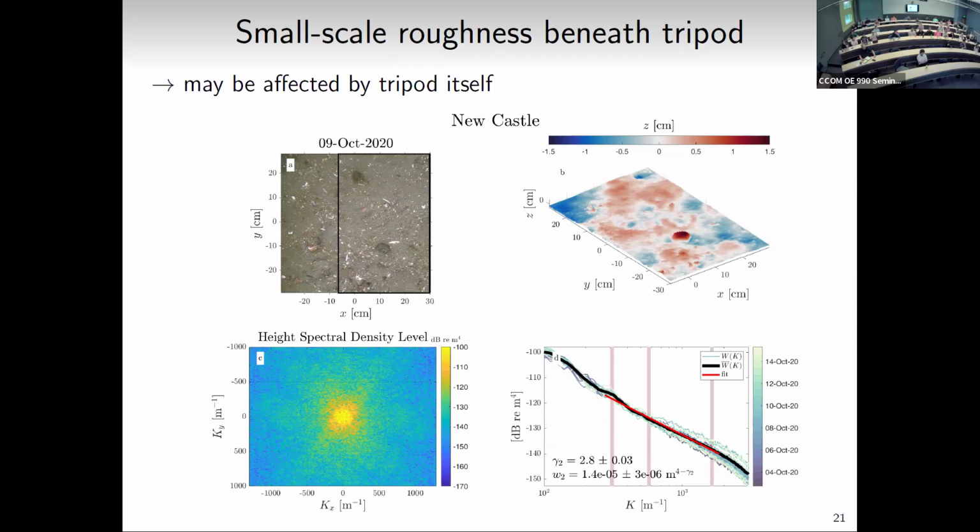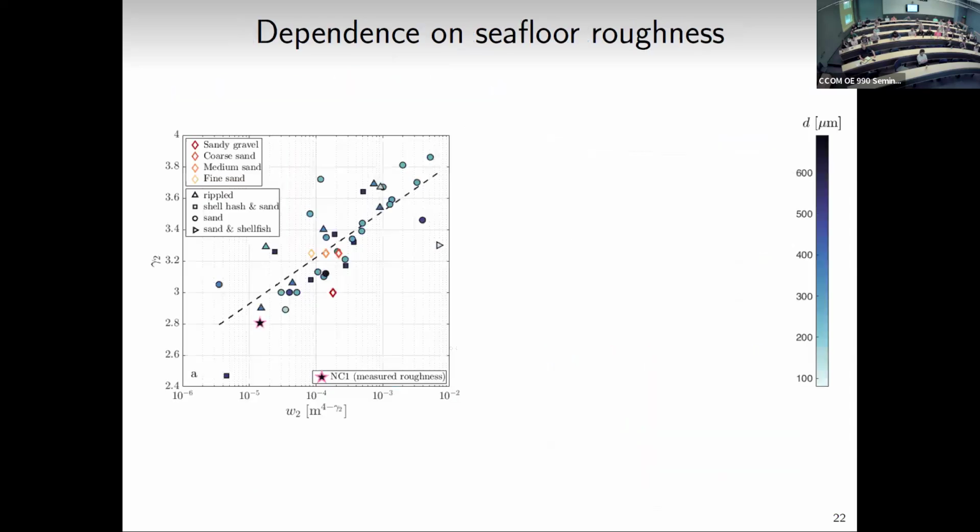So my first question was, well, do these numbers make any kind of sense? Let's compare them to what measurements exist in the literature. That's what I plotted here. These are our spectral slopes, so the slope of the line as a function of the spectral strength. My measurement from that deployment is right here with this star, and all the other blue markers are measurements that I could find in the literature. Most of these are reported in Jackson and Richardson's book. And I've done the color as a function of the grain size.